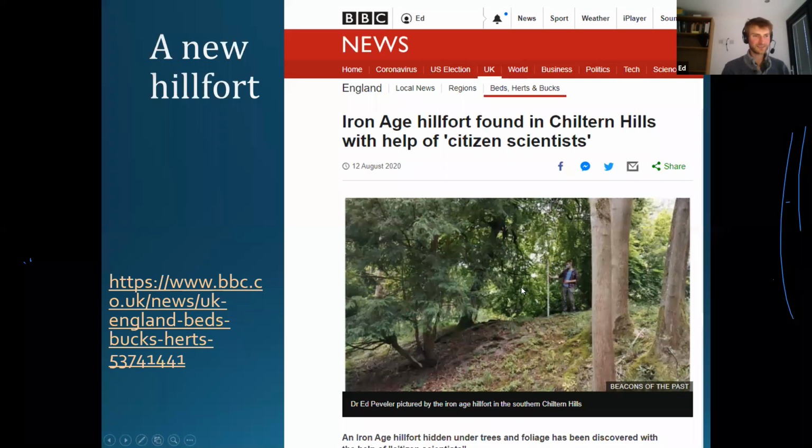As you can see here, this is me standing on top of this earthwork of our new hill fort. I'm 1 meter 90 tall. This is a 2 meter measuring stick next to me. So you can see these are not small earthworks. We expected that all the people working in the Chilterns would have found these things in the past. But we've discovered one that was not recorded, which we're really excited about.